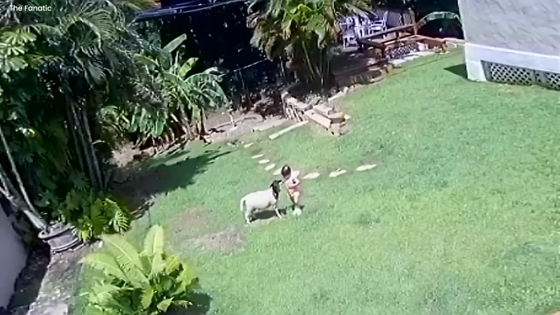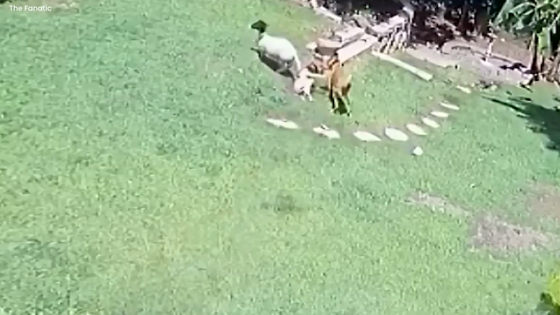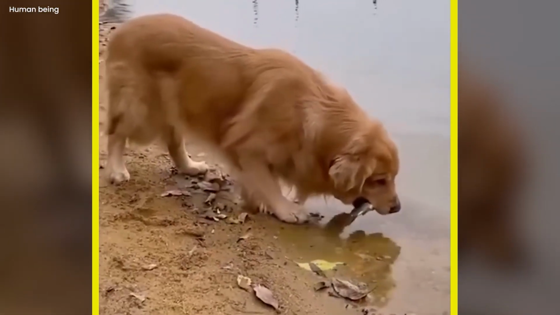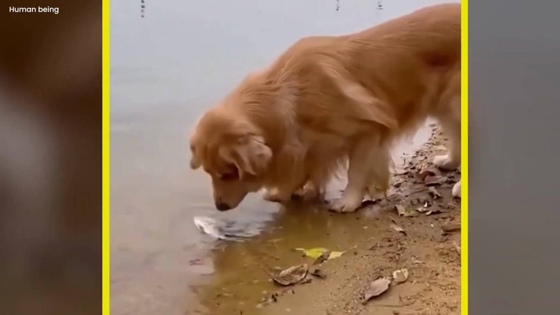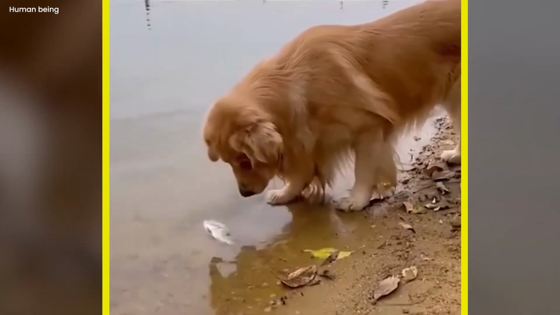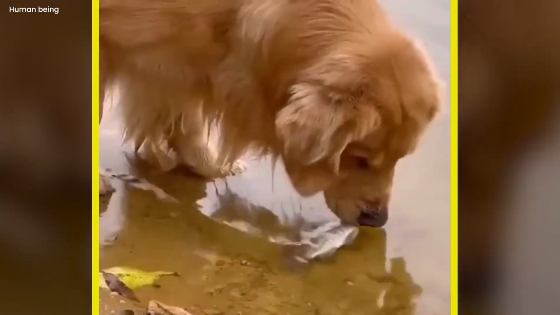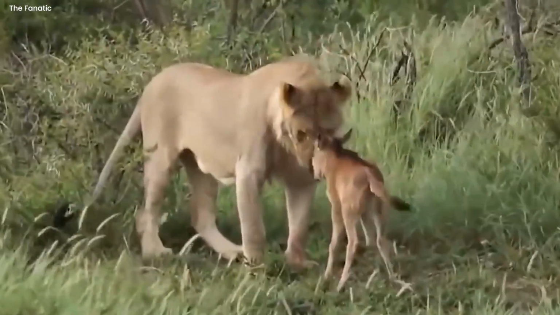Heroic puppy rescues. In a touching act of compassion, a golden retriever takes on the role of the unexpected hero. The dog reacts quickly after spotting a fish that has become trapped outside of its natural home. He gently picks up the fish in his jaws and carefully drops it back into the water, saving its life. As this act of compassion takes place, the relationship between animals surpasses the borders of species.